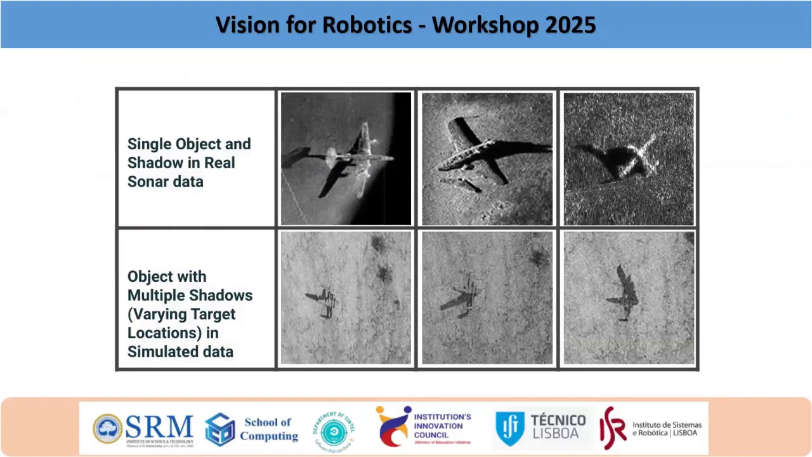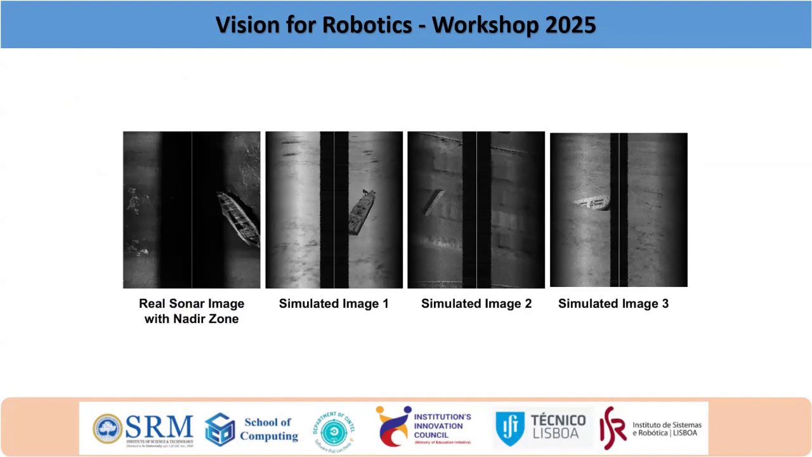This is the real sonar image of a plane, and this is our simulated images. We can change the orientation, and we can change the shadow effects. In the real world, they are collected at a huge expense, around 100 to 200 images. But here we can develop thousands, more than thousands. This is for a particular single plane, but there are many more planes you can explore.